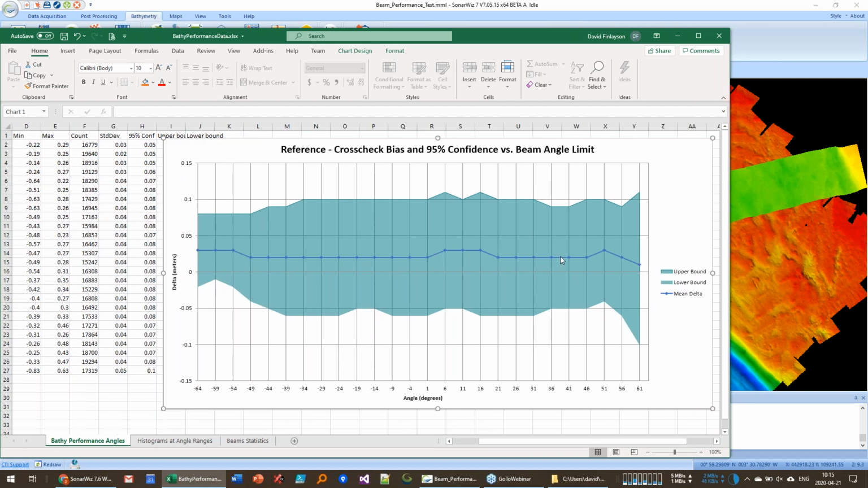So here's the mean offset. It's not 0 like we would like, so there's an accuracy issue, assuming that the grid is good. And the precision is measured by the width of this green section in here. Now, this is in Excel, so you can highlight this and change all the colors if you don't like what we chose. And then you can copy this into your own reports and whatnot.